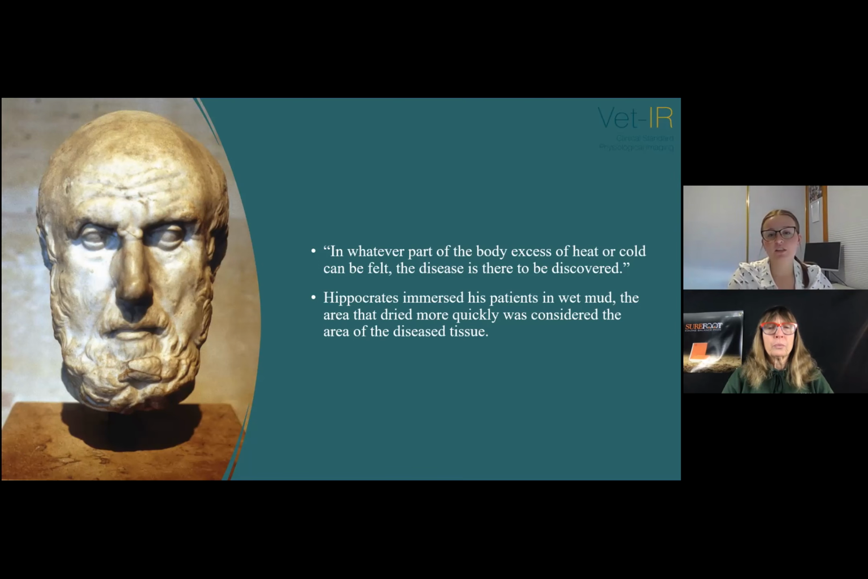Hippocrates also believed that the human body functioned as one unifying organism and needed to be treated in health and disease as an integrated whole. So in diagnosis, not only the patient's subjective symptoms, but also the objective signs of disease should be considered in order to arrive at an accurate assessment of what is going on.